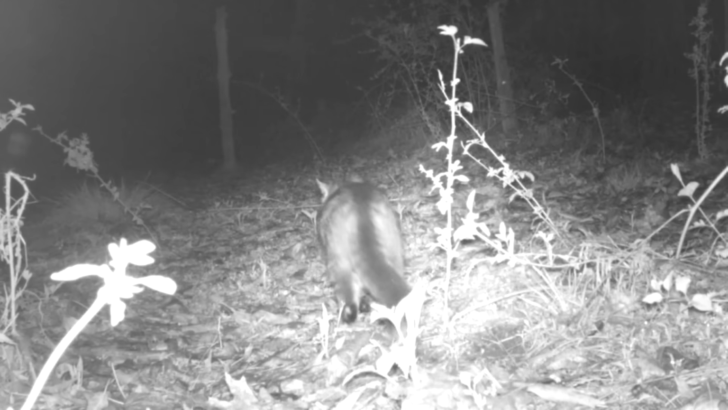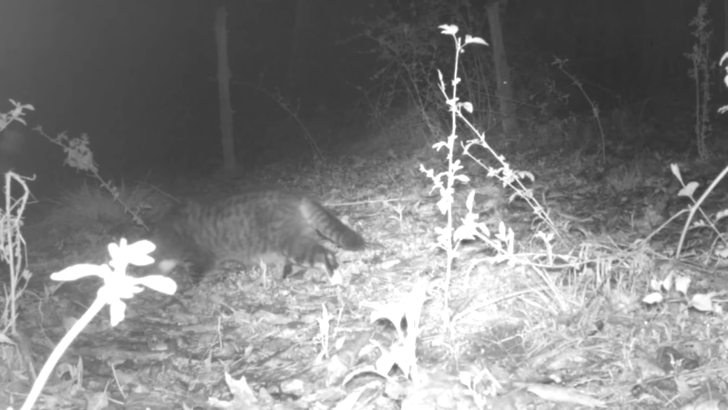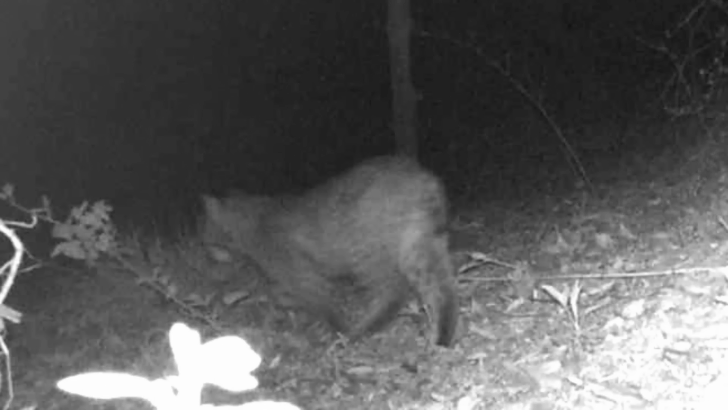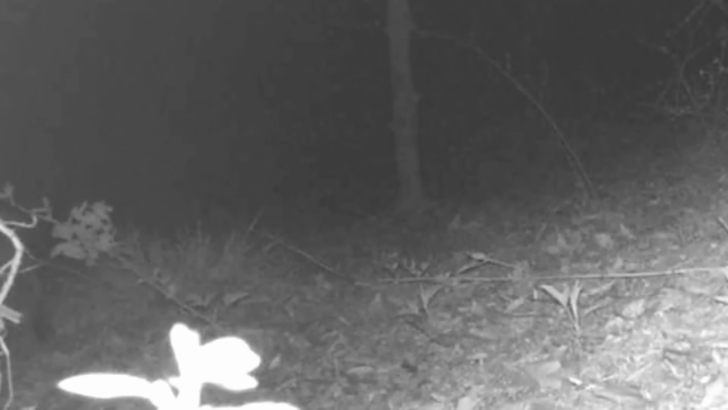And an old feral cat. Looks like Tiger. And here's an old bobcat, Billy Bob. He made an appearance again this week. He runs a mile off.